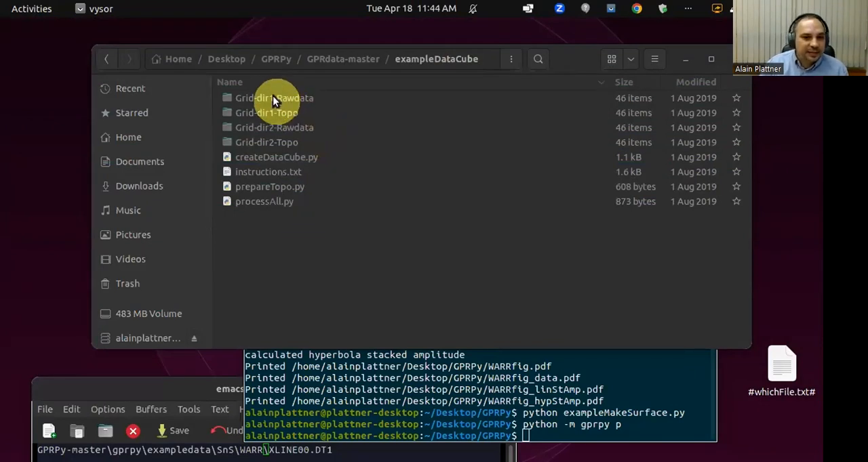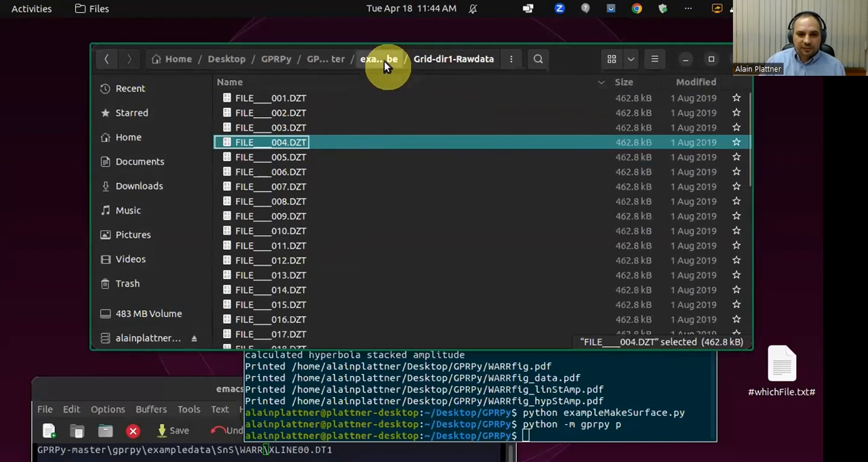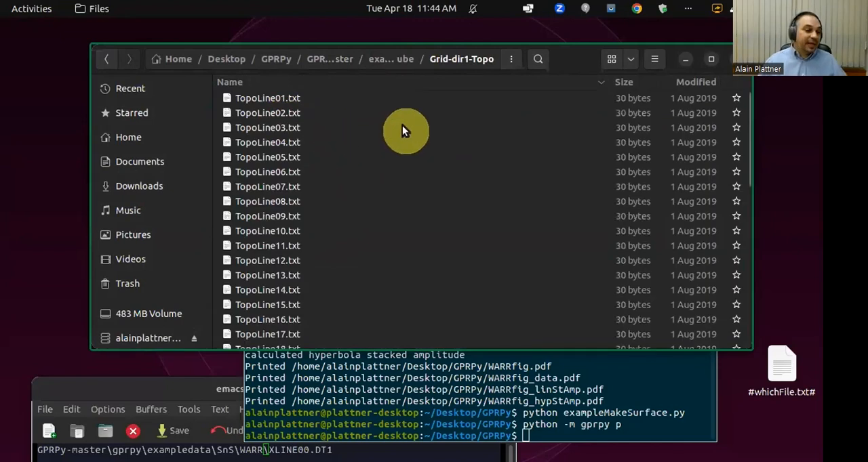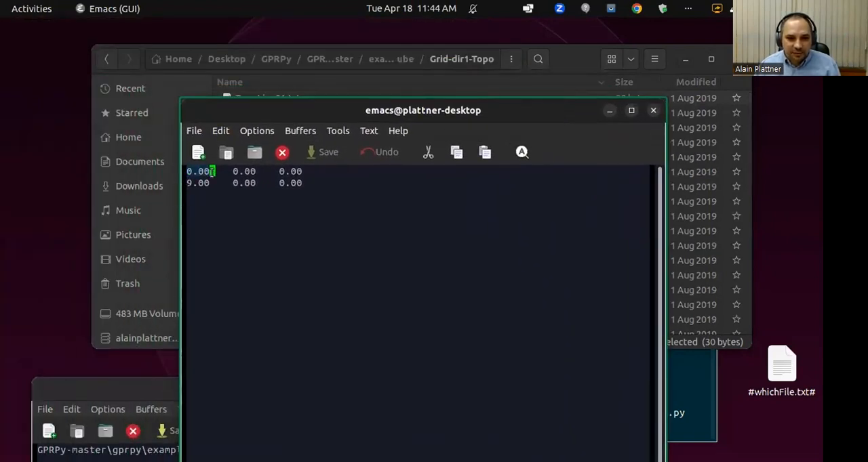And so the way I organize these data is, this is grid directory 1 raw data. So here are all the DZT files that are parallel to the x-axis. And then here are all the DZT files that are parallel to the y-axis. And I didn't have any topography. It was basically flat. But what I created is, for each line, I just say, okay, we have one start point and one end point. And this is the x coordinate, y coordinate, and z coordinate of the start point, and the x coordinate, y coordinate, and z coordinate of the end point.